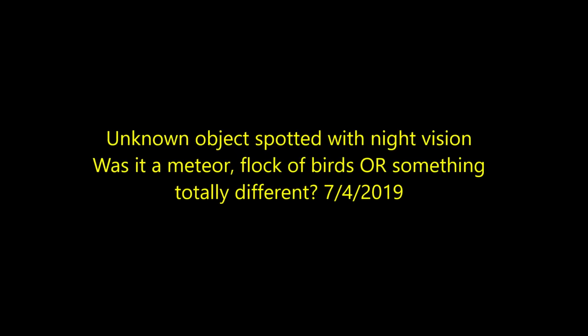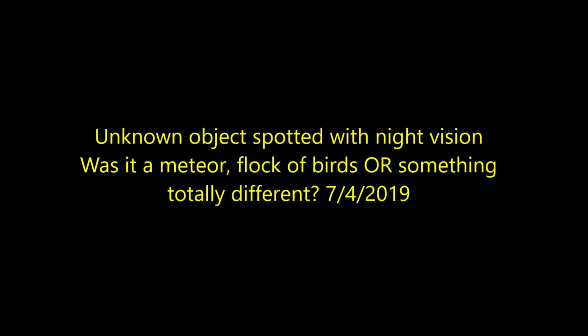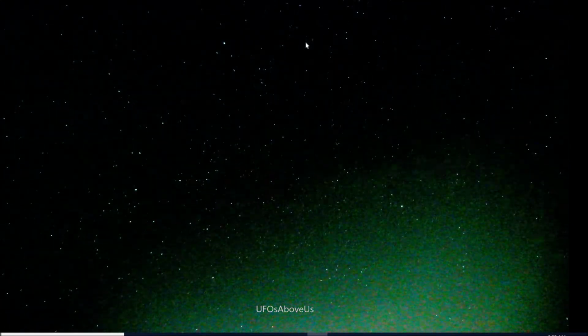All right, today we'll look at another color time-lapse night vision video, and I caught a couple of unusual objects. First, I'm going to show it to you at real speed, and again, I'll preface by saying I really don't know what these things were. Could be meteors, could be flocks of birds. I don't believe they're aircraft after looking at a lot of this stuff.